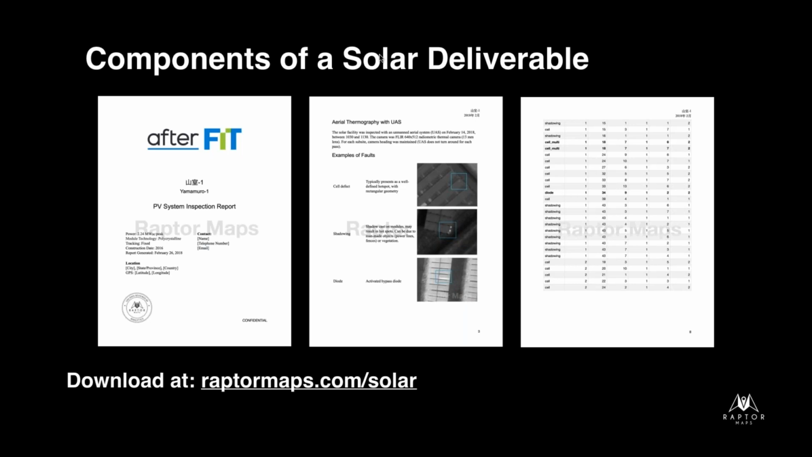Now, keep in mind, when it's generated from Raptor Solar, every defect is associated with imagery. It's associated with these boxes that you see around it. It's associated with a loss, an exact location. We have all of that. So everything you're seeing here is pulled from that into a few different ways that your clients may want to see that data and use that data. So it's very structured on our end, and then we're able to generate these reports.